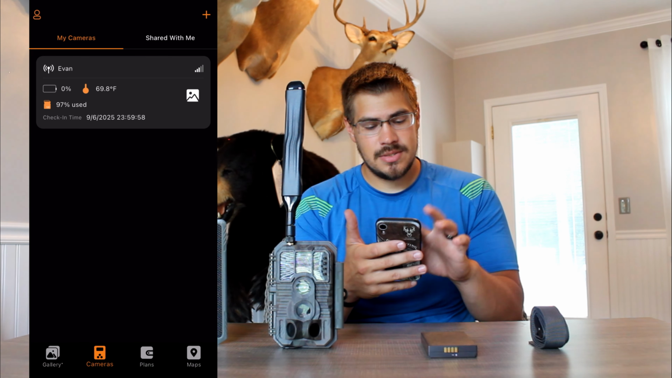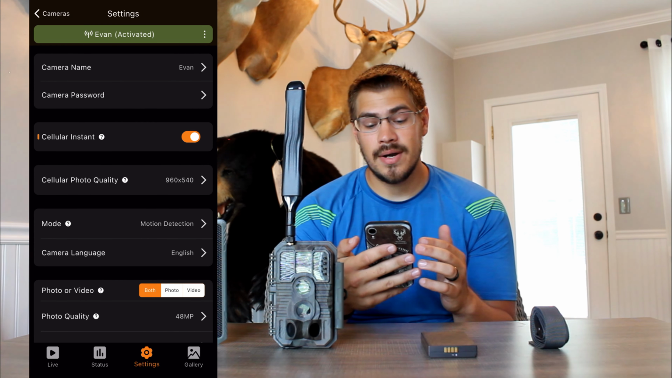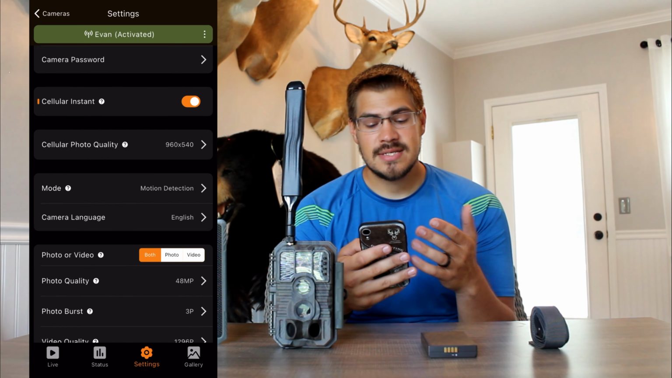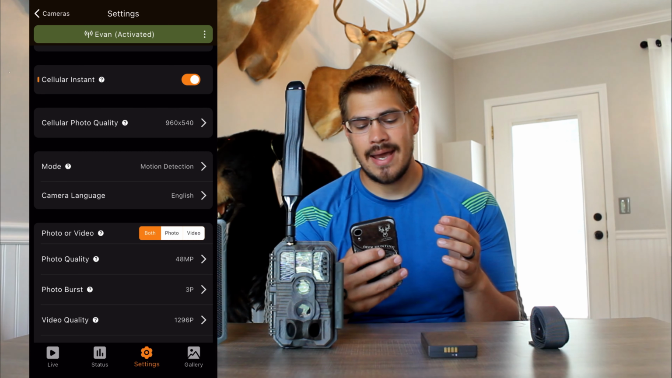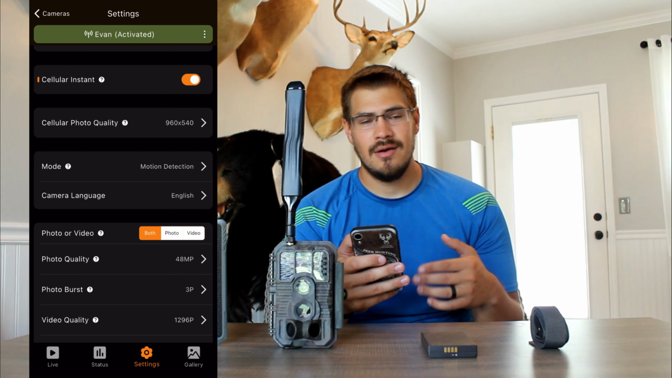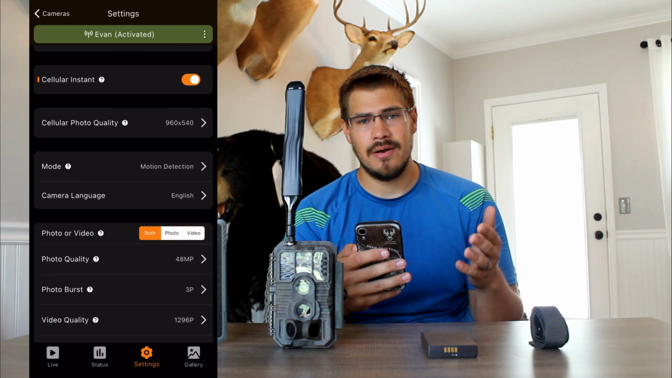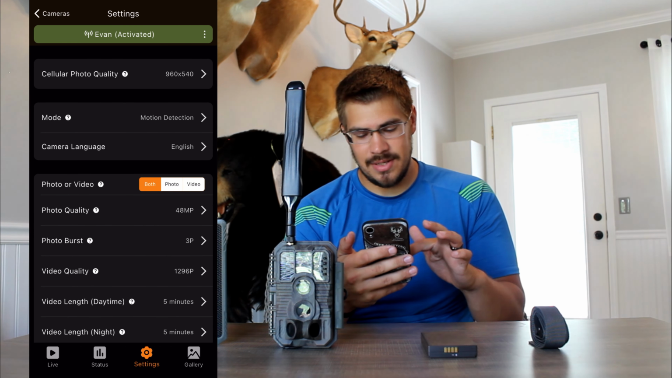But let me go to cameras, go here, and go to settings. And then you can have your camera name, so I have it set as my name, Evan, and then password. Cellular, I have it set on instant, but actually it's better to set it as for intervals of maybe like every 3 hours or whatever. Even on any other camera, it's better to do that because it saves battery. But I have it on instant for right now.